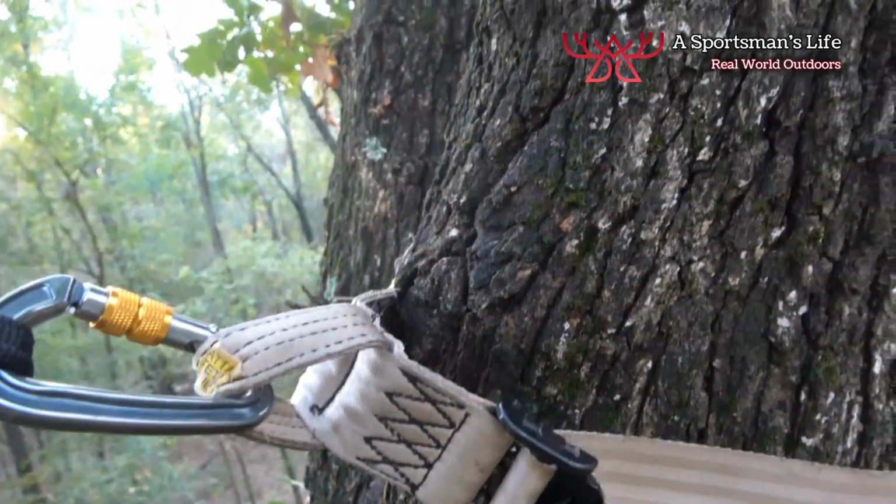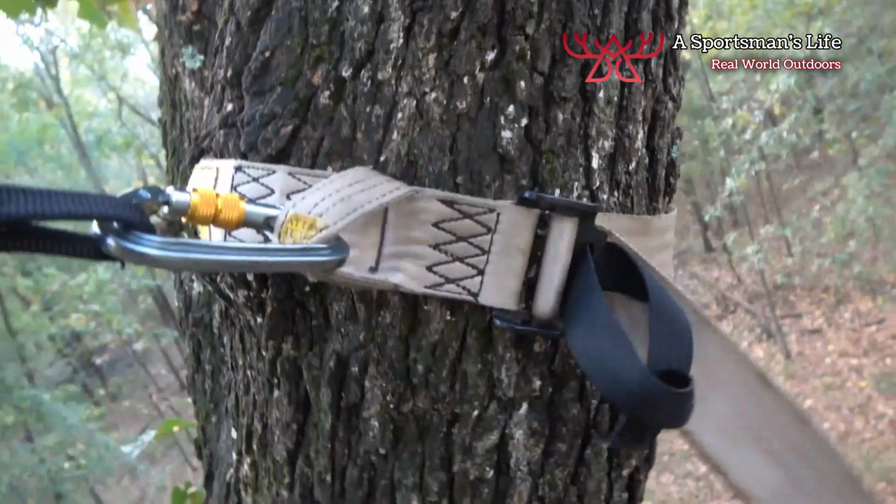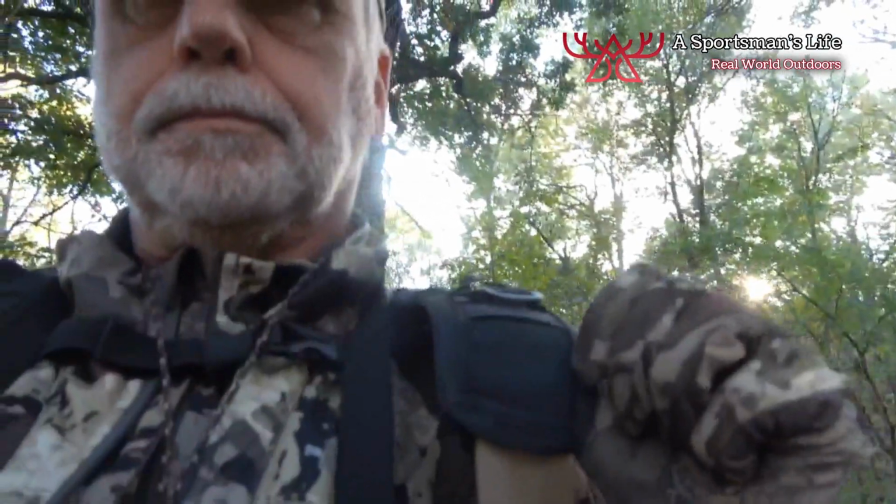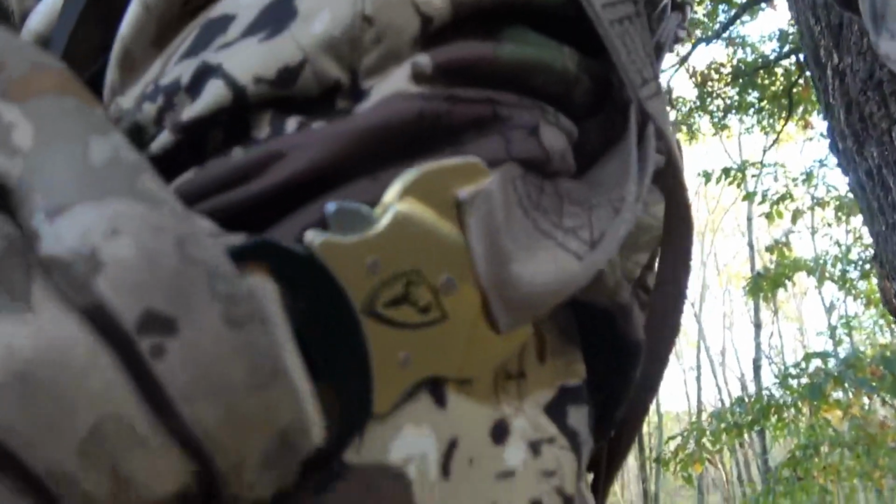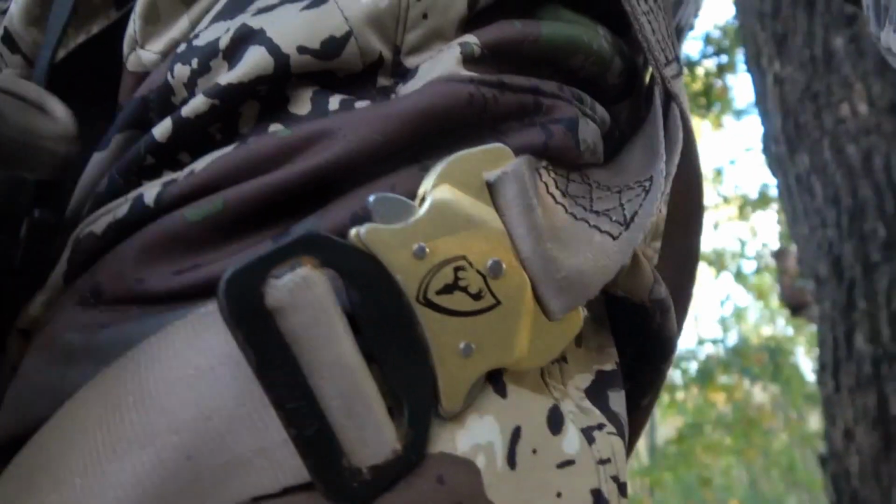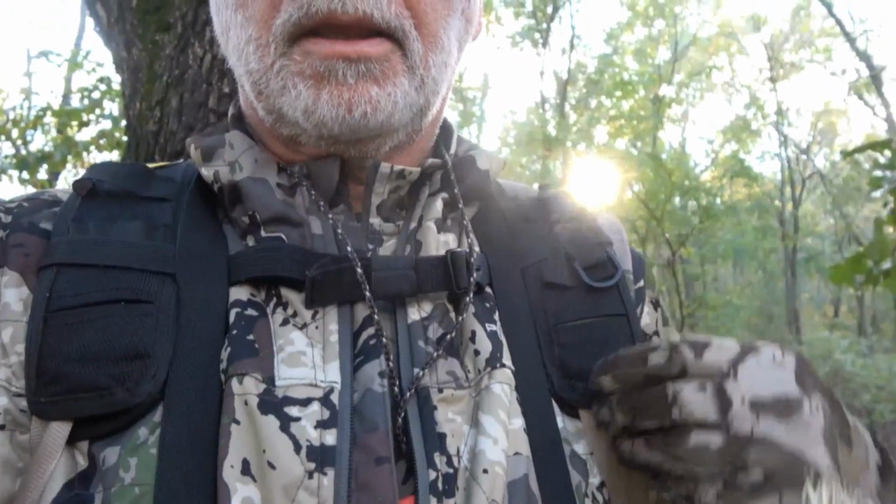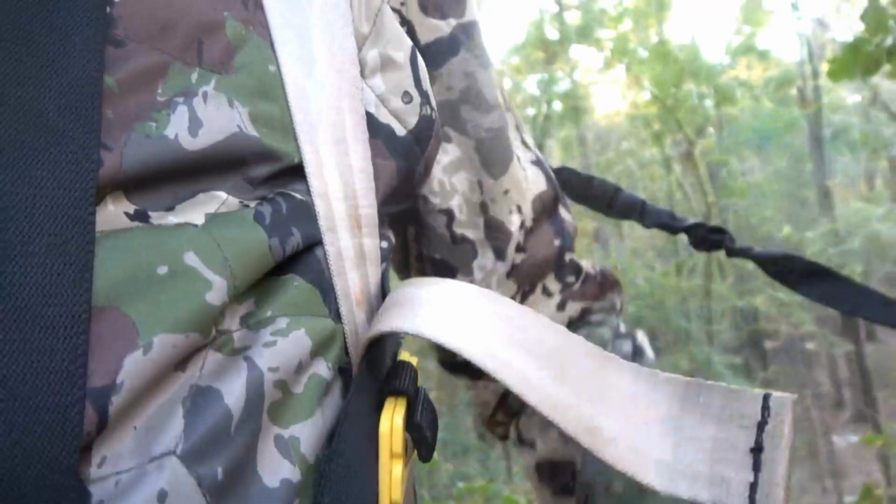It's always important to remember to never leave the ground without wearing a safety harness. Read the instructions that come with your harness to make sure you're using it properly. Check the expiration dates. Safety harnesses only last 3 to 4 years. Always inspect for wearing signs, tears, rips, or loose stitching. Never carry gear when climbing up a tree stand. Use pull-up ropes. And always check the stand straps before climbing as well.